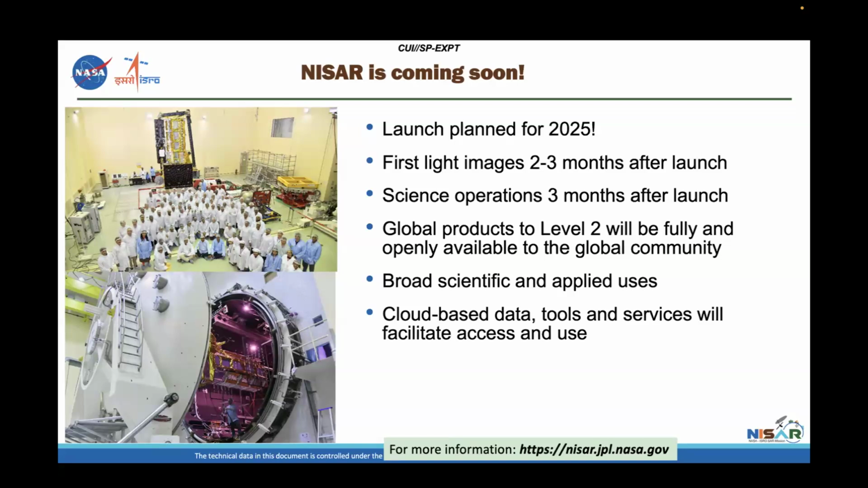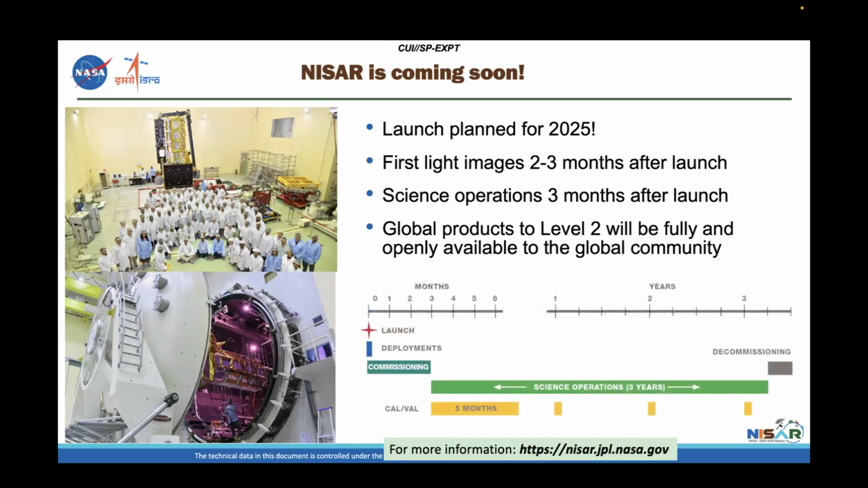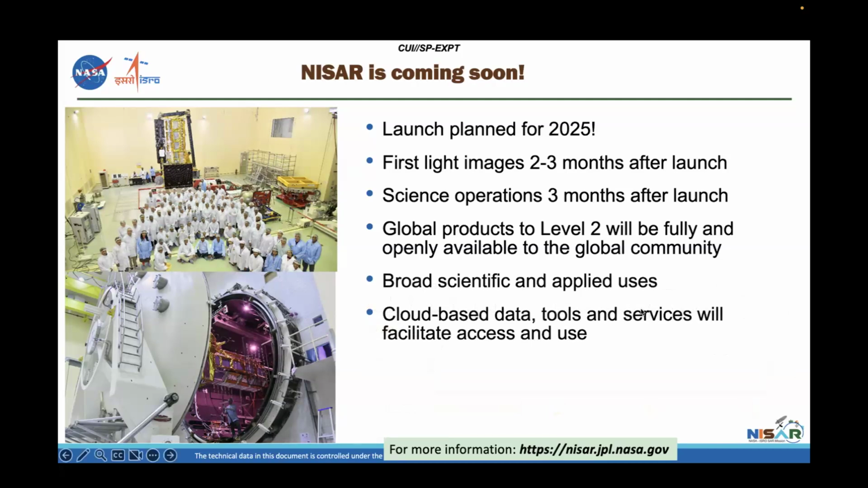Global products to level 2 are something that we're going to create. I'm going to talk about what level 2 is. I understand probably not everybody's familiar with that term, but basically the point is that NISAR is going to be a mission that is covering the entire globe, not just selected areas, but the entire globe with consistent spacing and sampling. I think my slides are timed for some reason. So it has a lot of different uses.